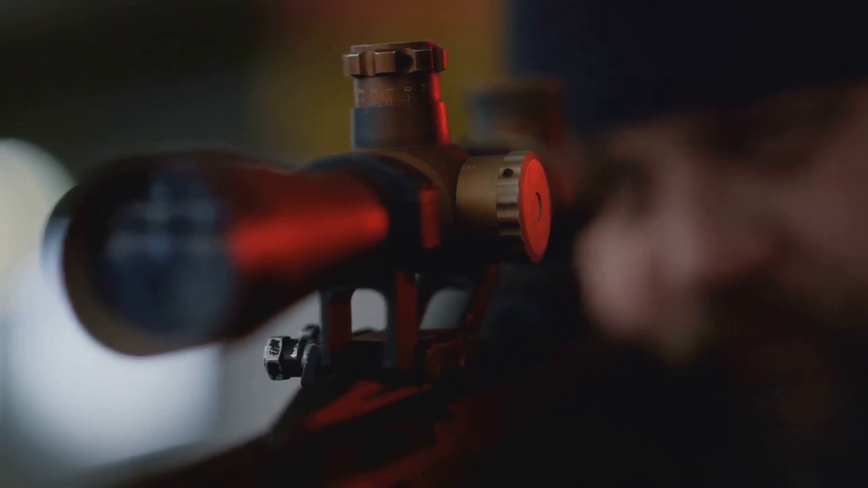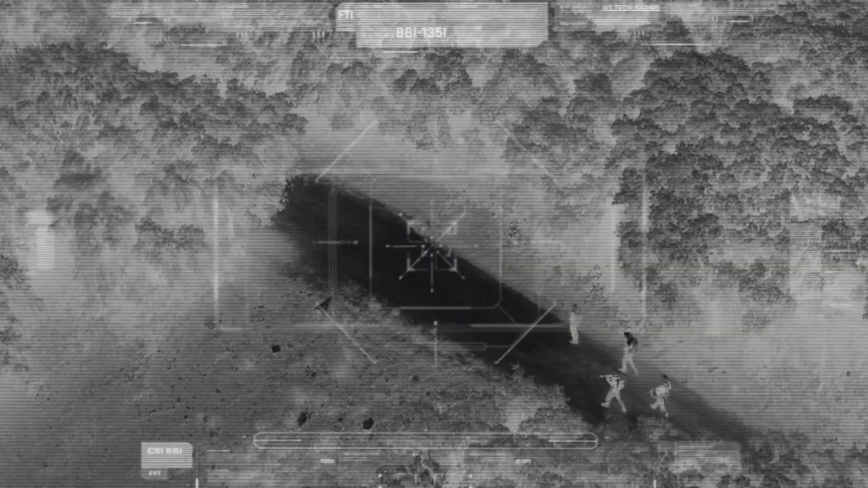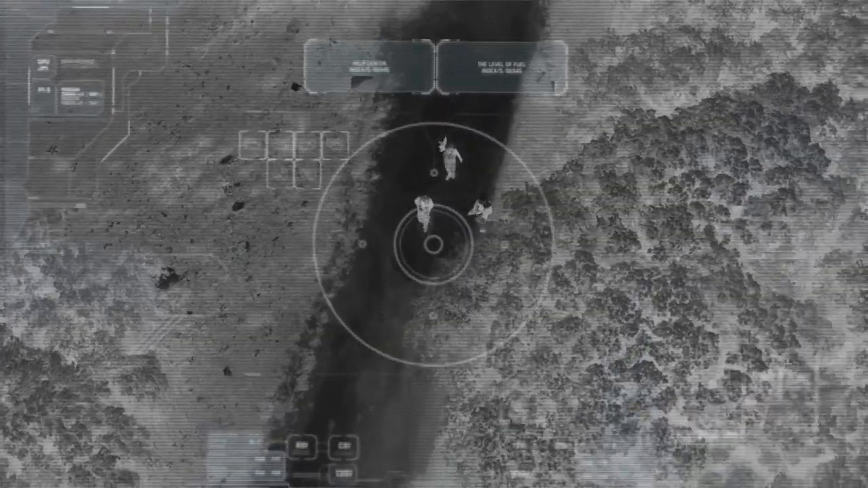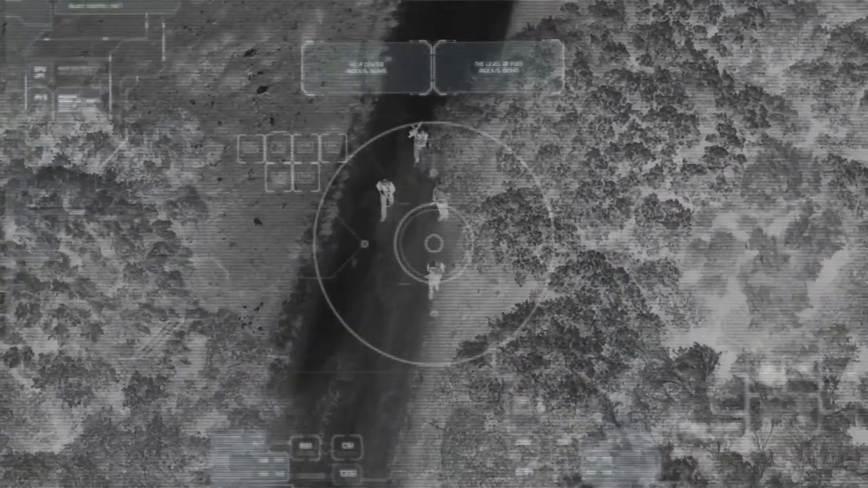Key features: resolution offers crisp 640 by 480 thermal resolution. It provides clear imaging in both pitch black and smoke-filled settings. Detection range: strong detection abilities up to 1,000 meters, suitable for medium to long-range engagements. Mounting mechanism: attaches seamlessly to a variety of night vision devices for quick setup.